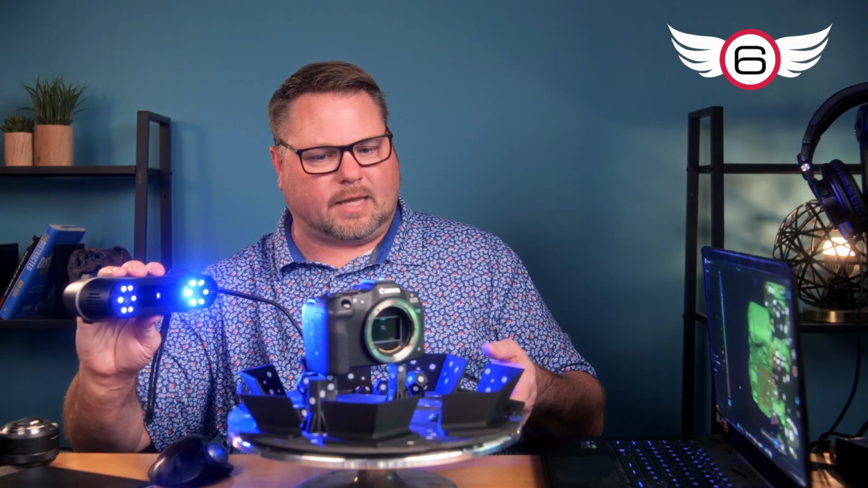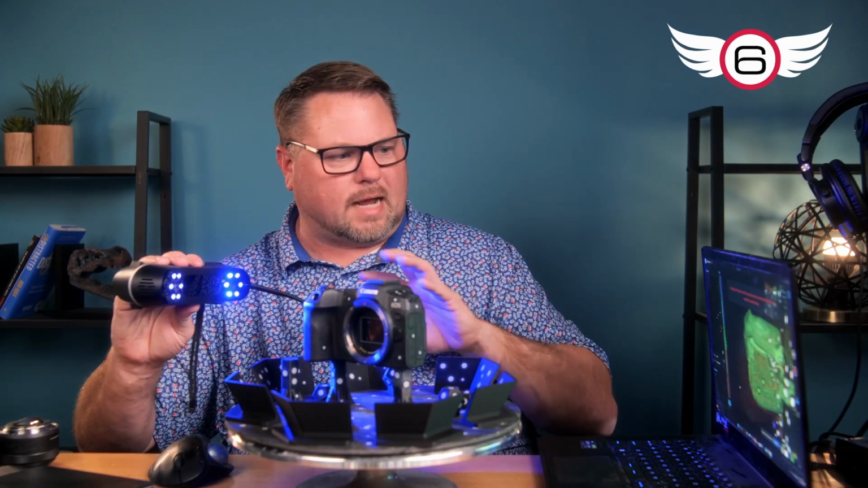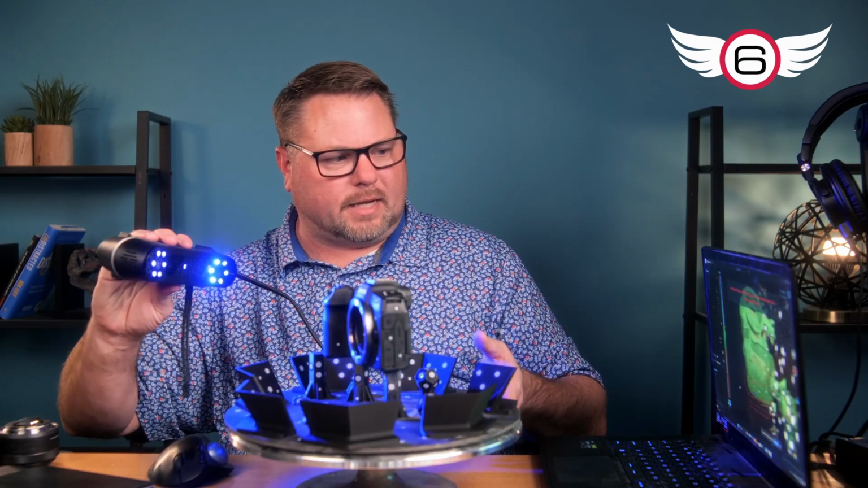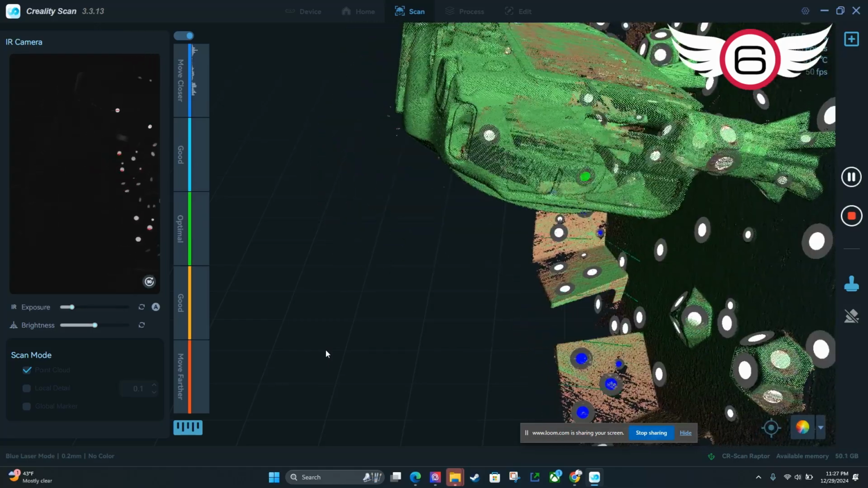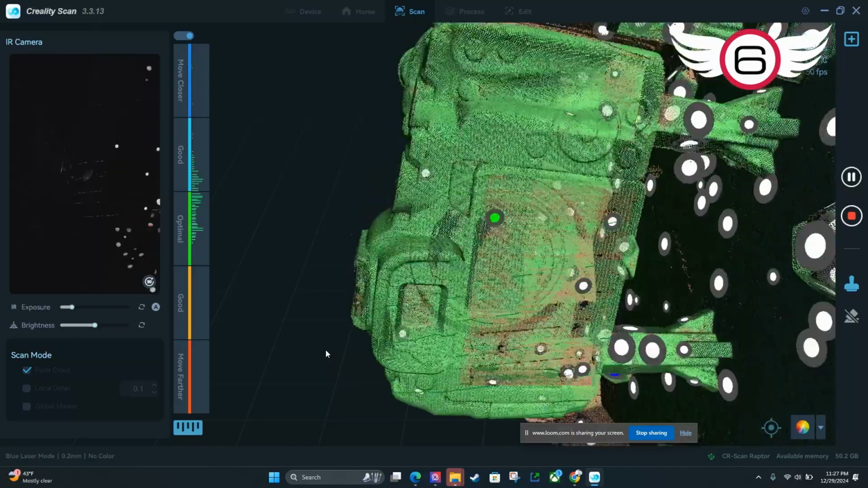You'll notice if I get the angle too high here, then the tracking will be lost. This is where having the dots on the camera itself really helps the laser know where it's at. You'll notice I still have a little bit of red here, but I'm not worried about that too much because we're going to really pick that up on the other side of the scan when we do the bottom.